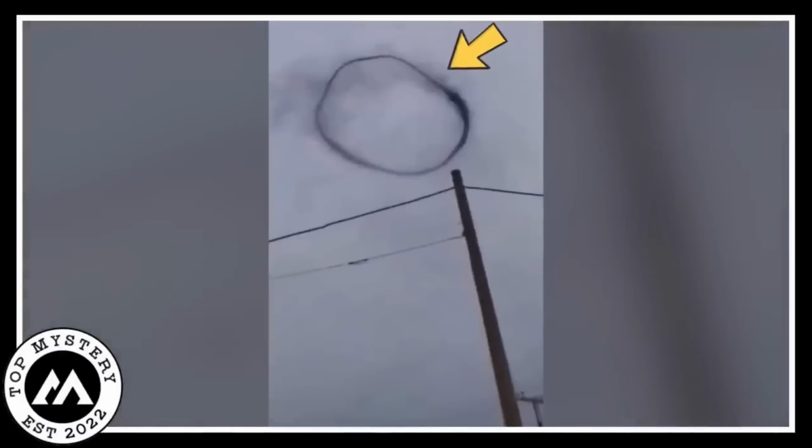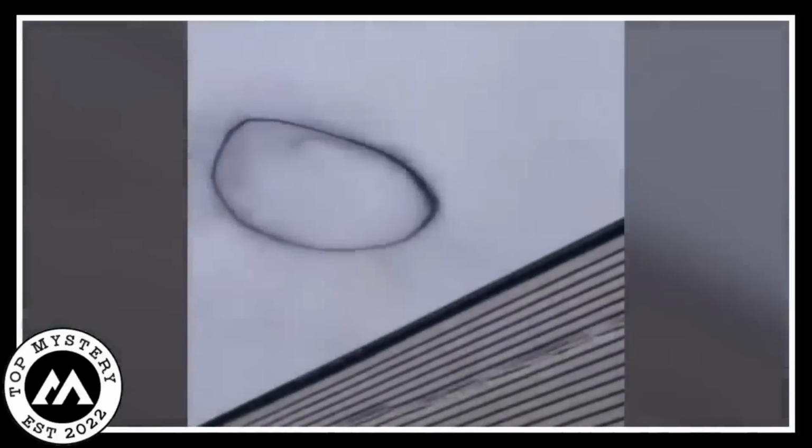People stare up at the celestial work of art, mesmerized and curious about its secrets. The ring cloud becomes a conversation point and a reminder of the enthralling surprises that the sky, in all its glory, might reveal.